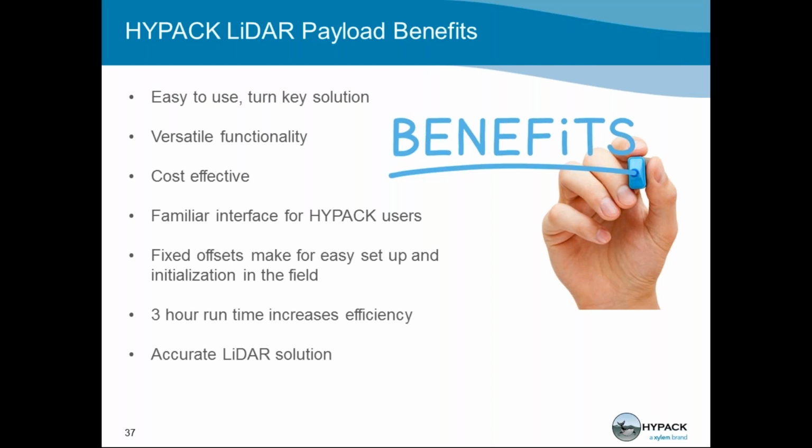It's cost effective. We're well aware that LiDAR surveying is really expensive and that cost can be daunting. So we're aiming to keep this as cost effective as possible so we can better support you, our customers. It has a familiar interface for our HYPACK users, so you don't have to learn a lot of new tips and tricks. And we're happy to keep working with you and getting feedback and making our interface as good as possible.